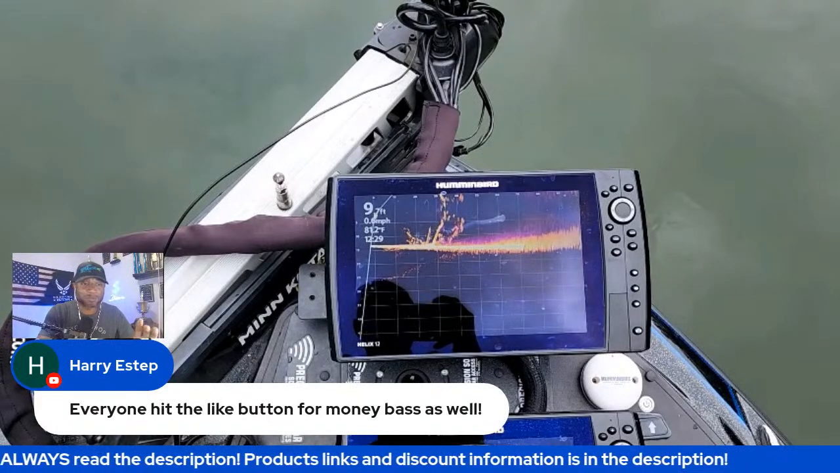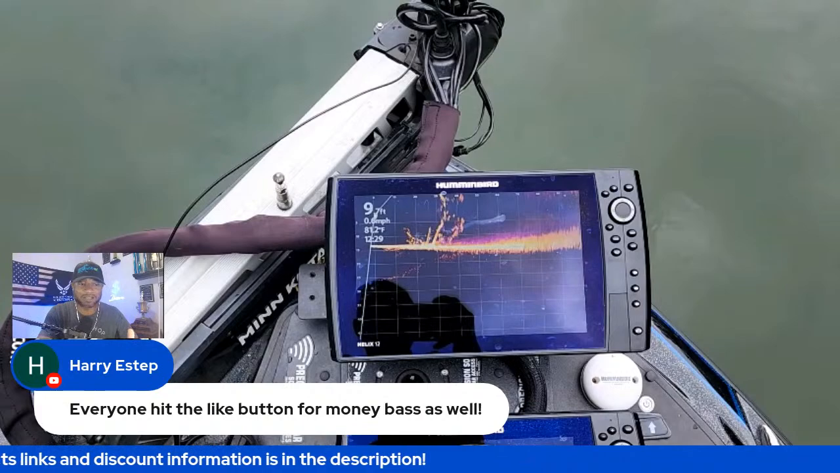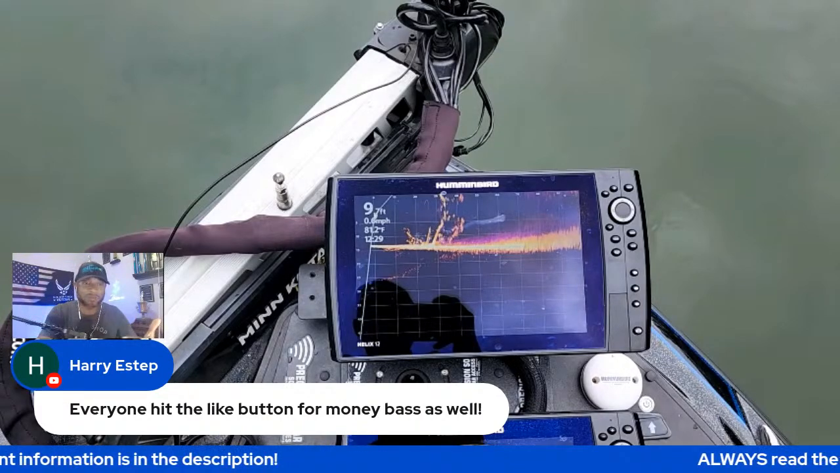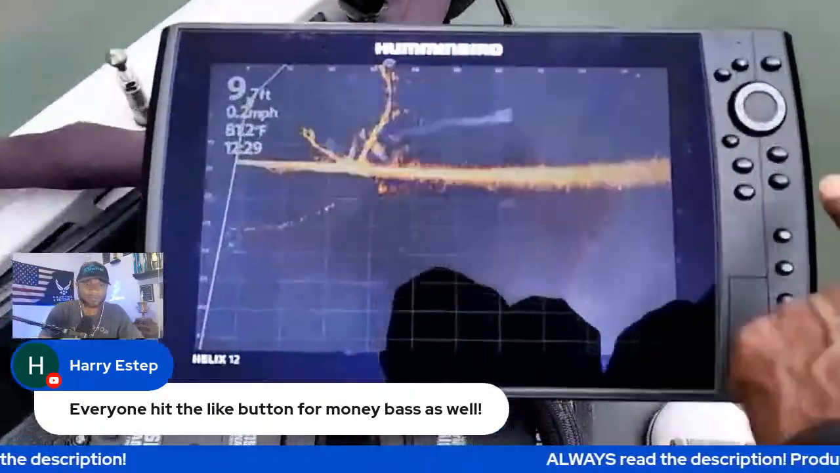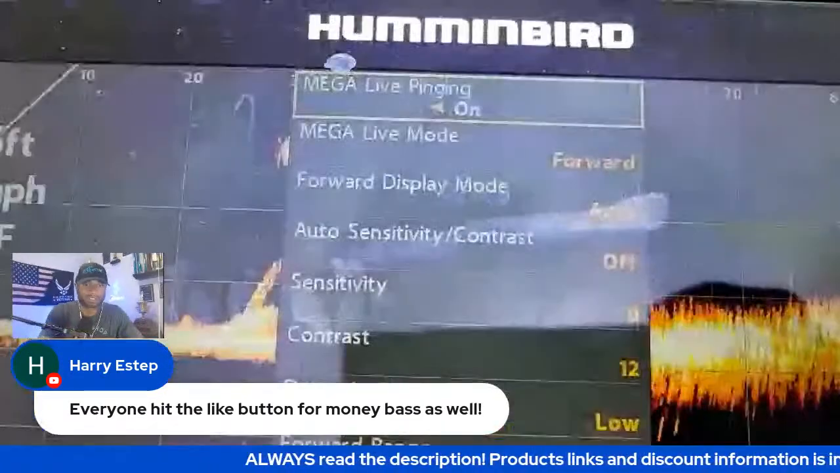So if you guys want to take some notes as far as my settings, because a lot of people ask me about that, I'll put that right at the beginning of this, so you don't have to worry about asking about it later. So as far as the settings, guys, let me just show you that real quick. These are the settings that I have, because I get asked that question a lot. All right, there we go.